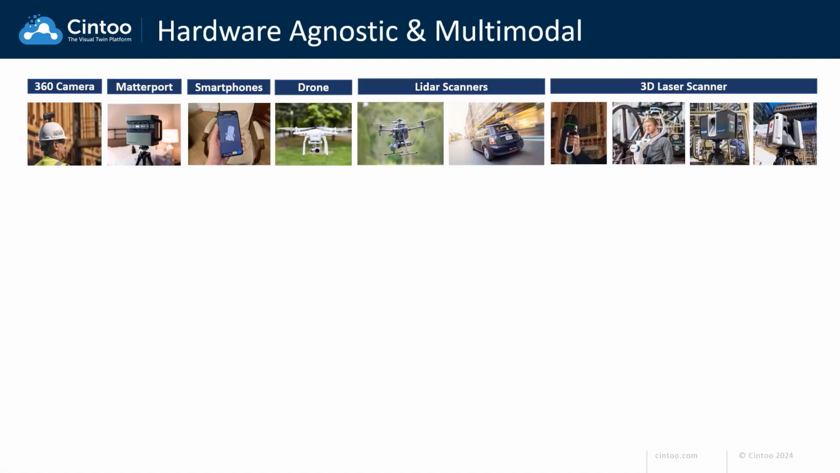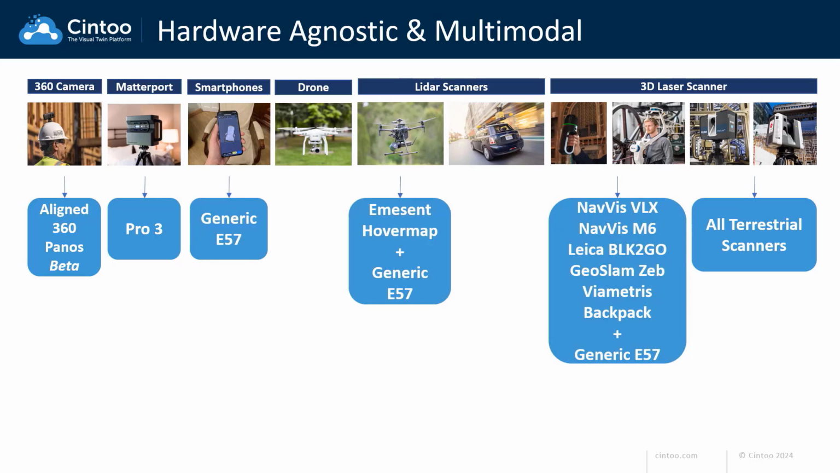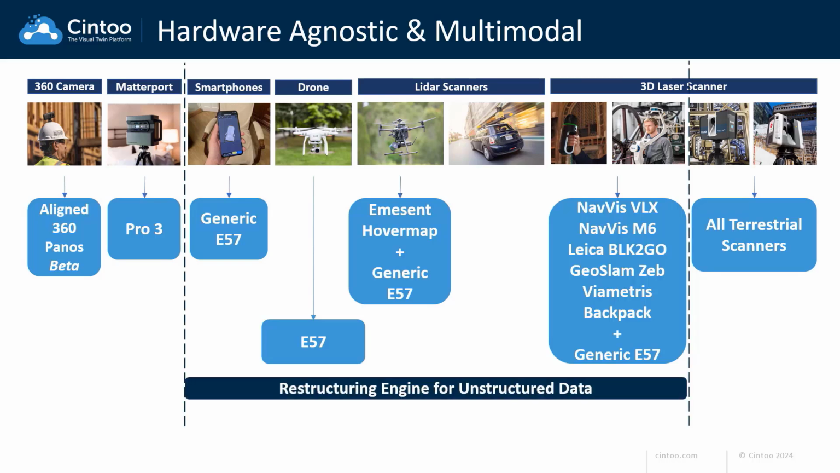Starting with hardware multimodality, Cintoo has always been optimized for terrestrial scan data and imagery coming from various tripod-mounted devices, and we continue to expand the list of supported mobile scanning solutions. In the past year, we've added support for data captured by drones and UAVs, and we've made significant performance improvements to how Cintoo processes and essentially restructures the 3D data coming from drones and mobile scanners.